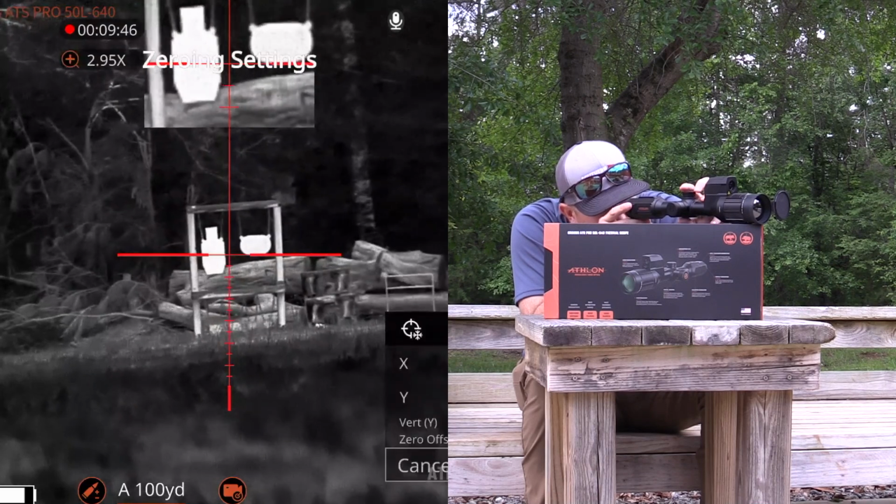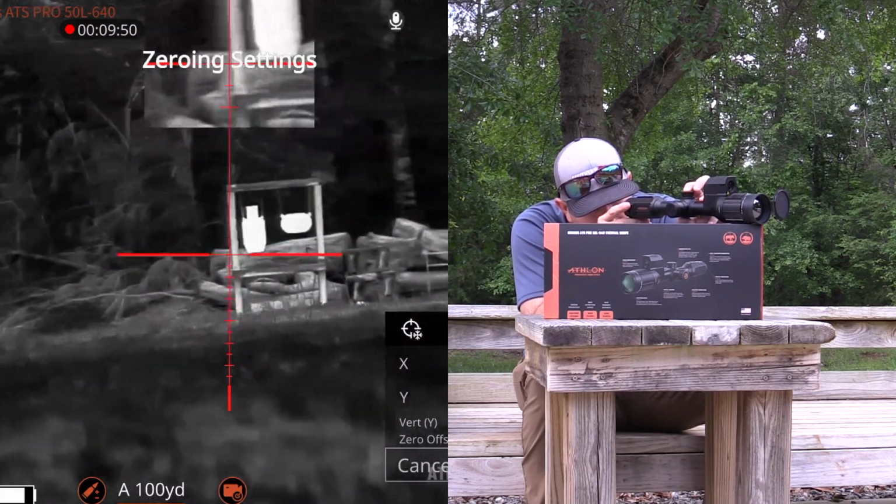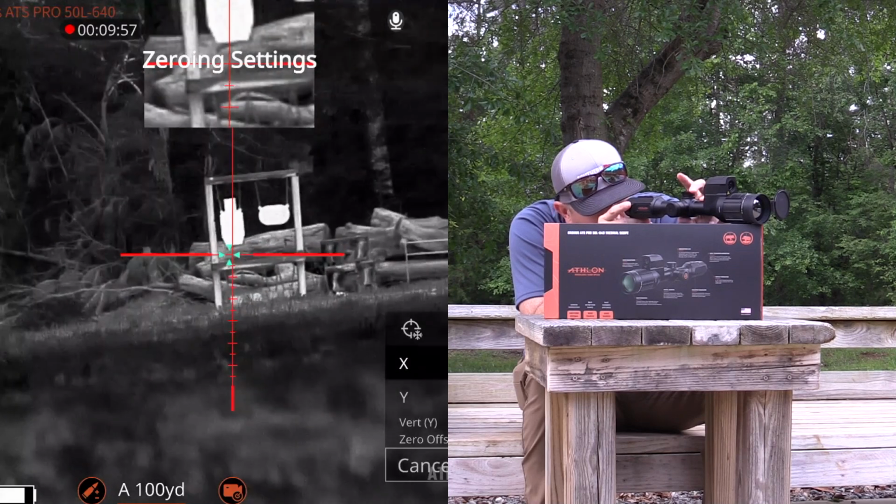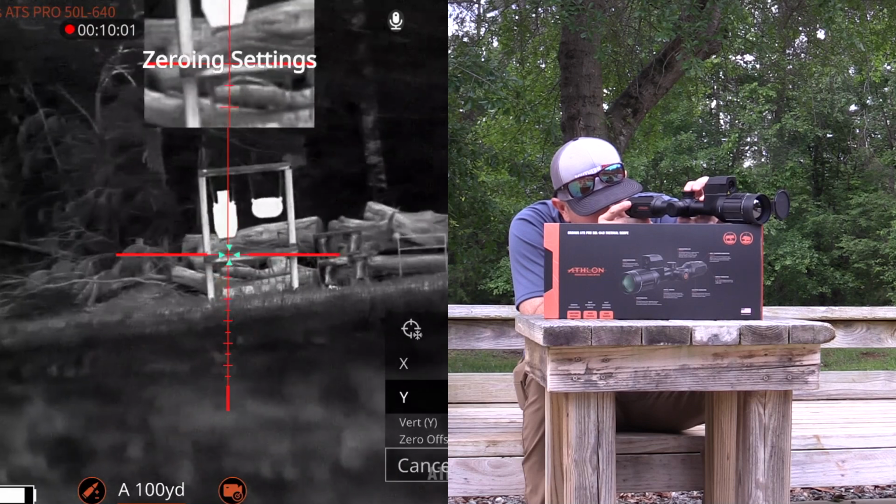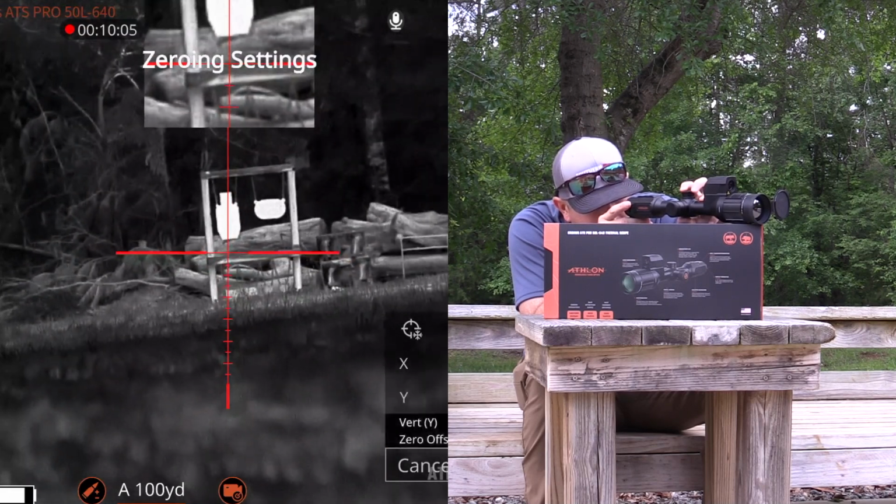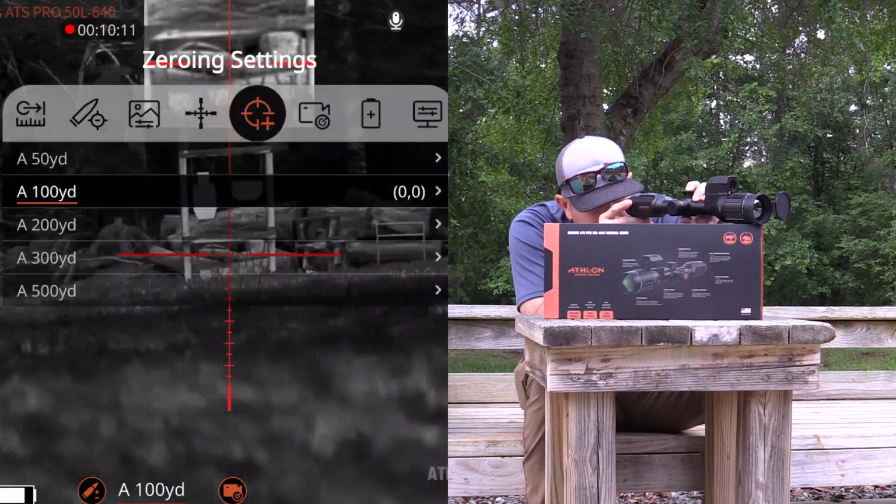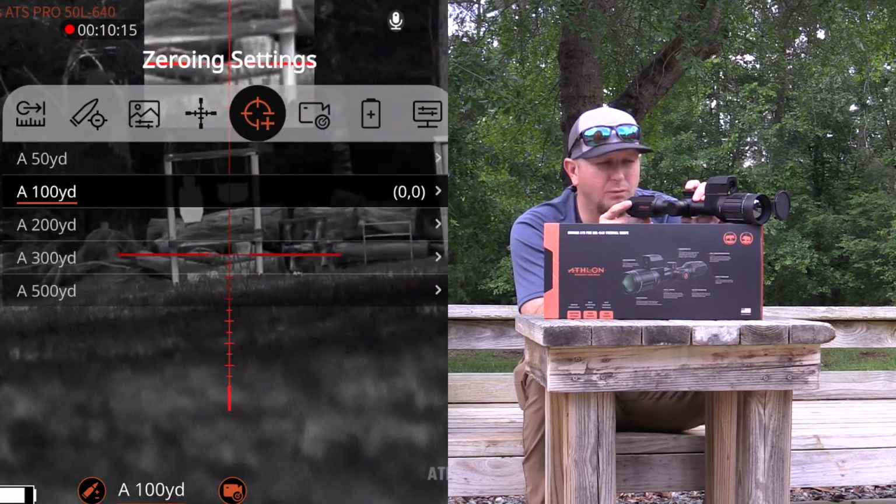Once I select the 100, you'll see this smaller window come up, and it will allow me to then go to my X and Y axis, and I can actually move that reticle in a certain direction, whether it be left or right, or whether it be up or down. And then once I get it moved to the exact location of my point of impact after my first shot, I can click confirm, hold it down, and now my new zero has been saved on this reticle.